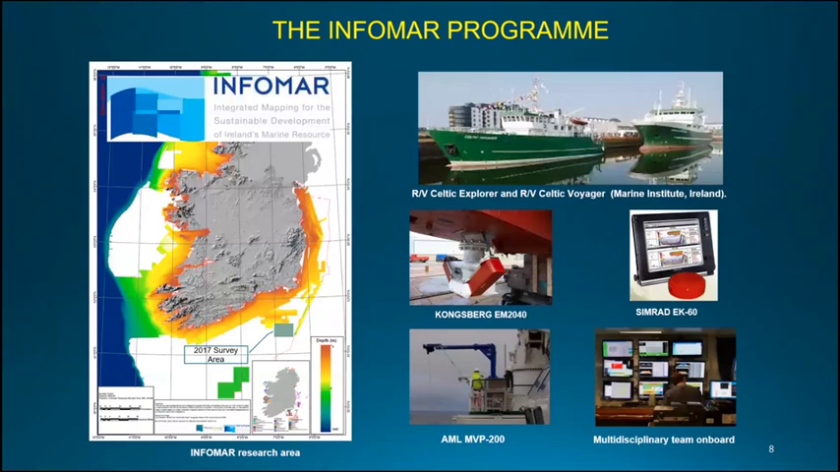So, the data came from here. This is the INFOMAR, the Irish National Programme to Map the Seabed. It's conducted in the summertime using two vessels, the Celtic Explorer and the Celtic Voyager. Both of them are equipped with multibeam echo sounders, as well as the Simrad EK60, a well-known single-beam echo sounder, and we have a moving vessel profiler on board.